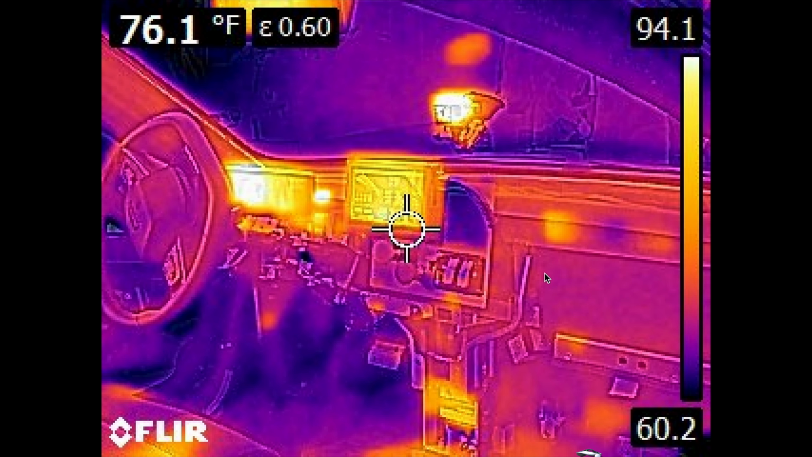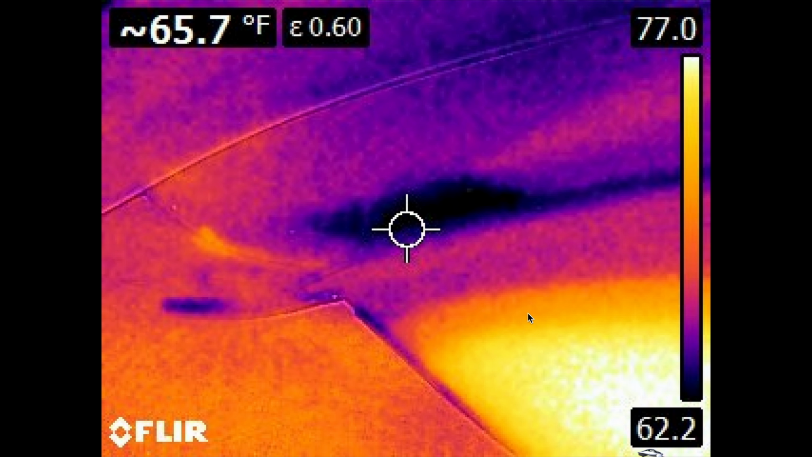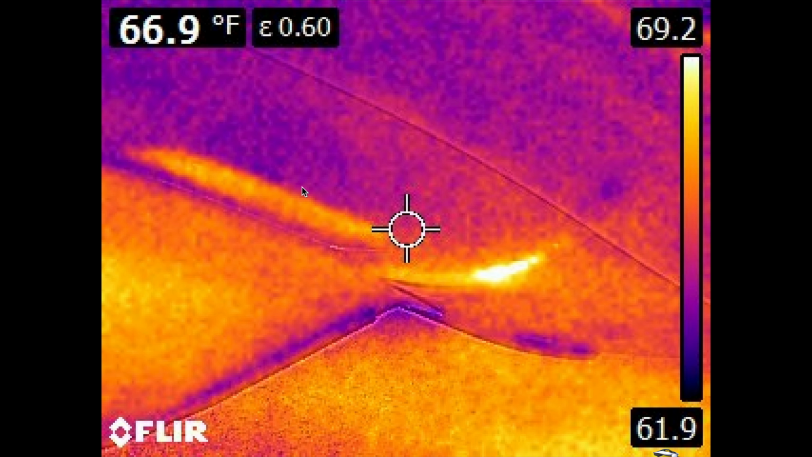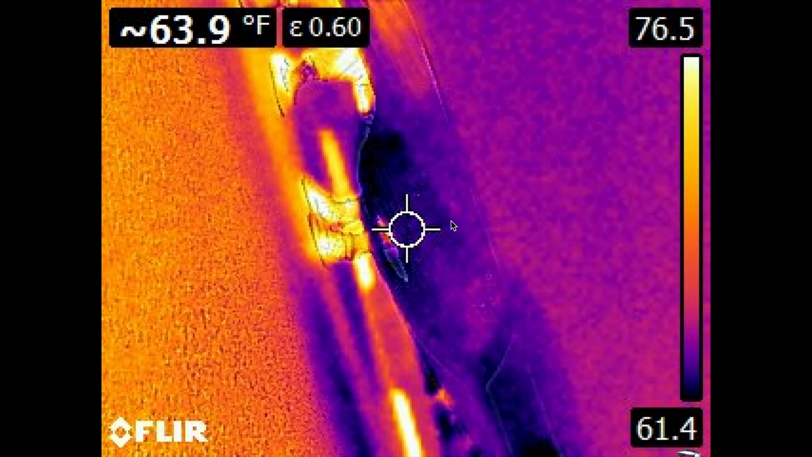This is the interior of the track vehicle. The screen is not very hot for electronics, really in the 90s. And those are the screens. That's just the camera inside the car, but everything else in here is looking pretty normal. So, kind of an interesting way to look at it. Again, here's all the exhaust on the left side, and the right side is just a little bit hotter, pretty much 69 degrees. And then this was the intake for the radiator under the car. Very cold.